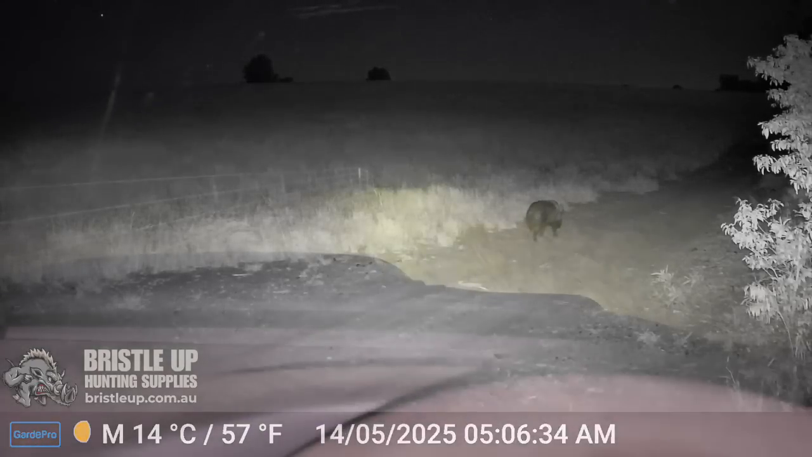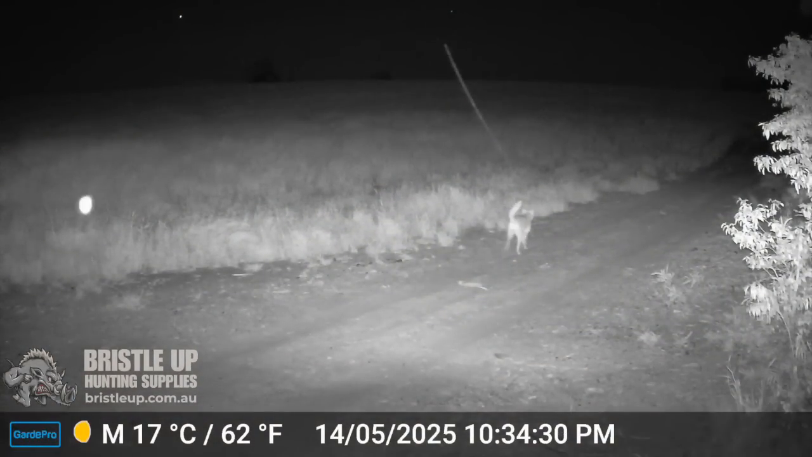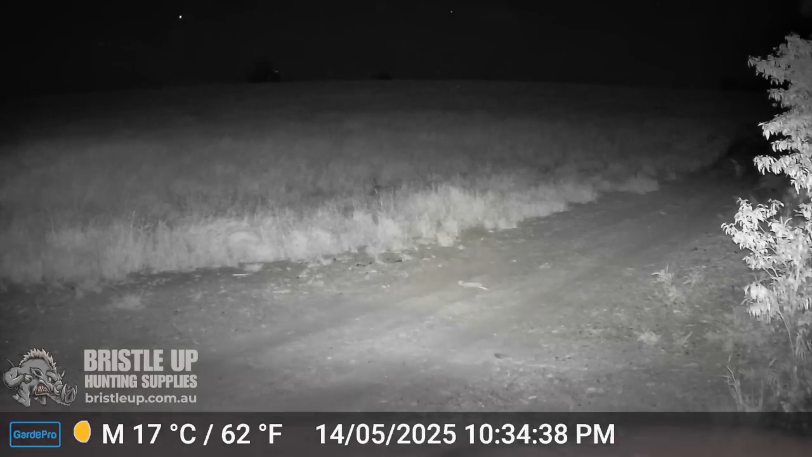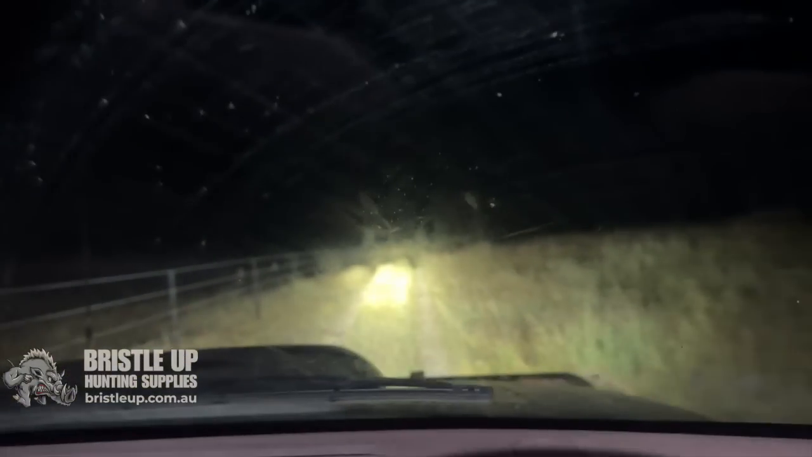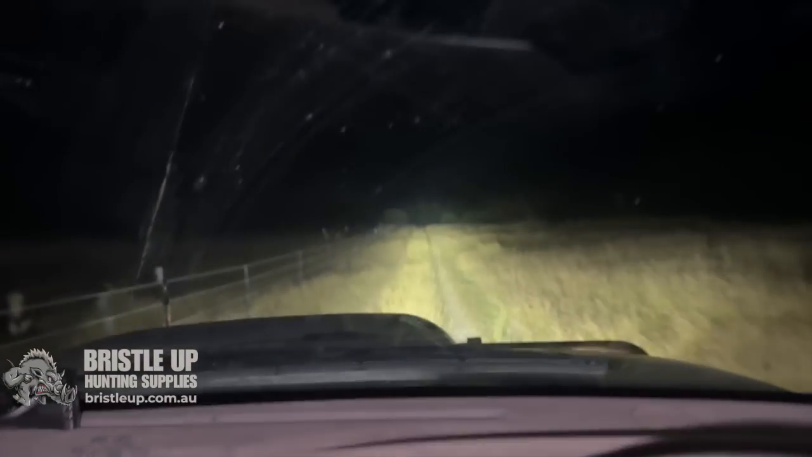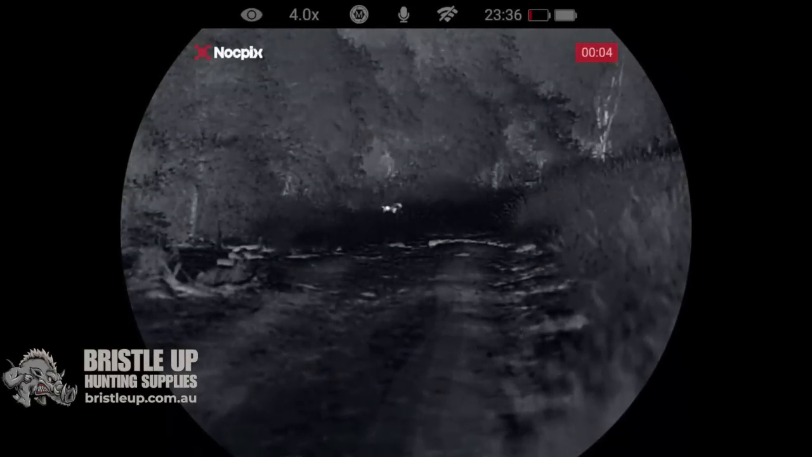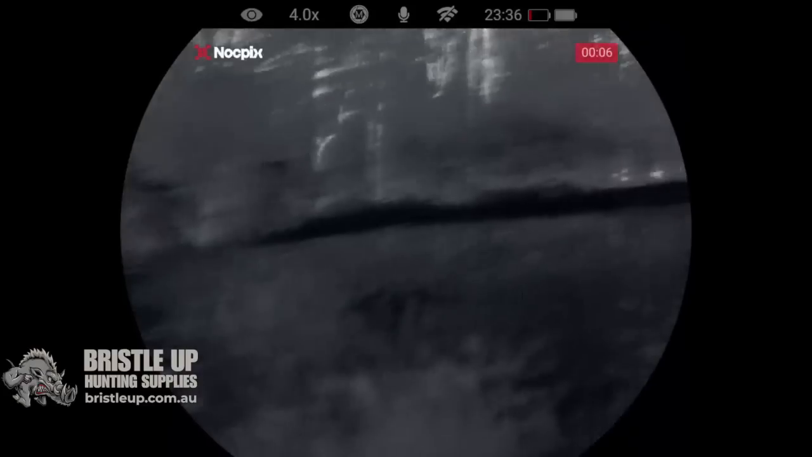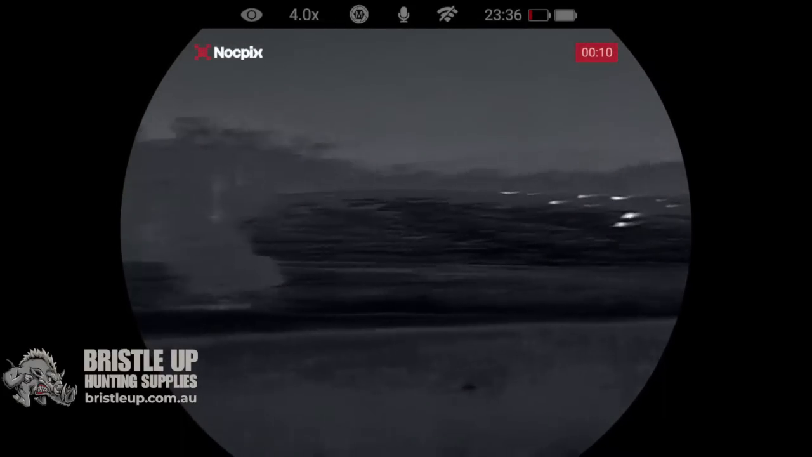I have a camera triggered earlier. There's a dingo going past, heading towards my trap, so I might come up here and check it. It's probably about an hour or so ago. So see whether he got in the trap or not. We're about to find out. Ourselves a dog in the trap. Just check, make sure you've got no other mates around here.